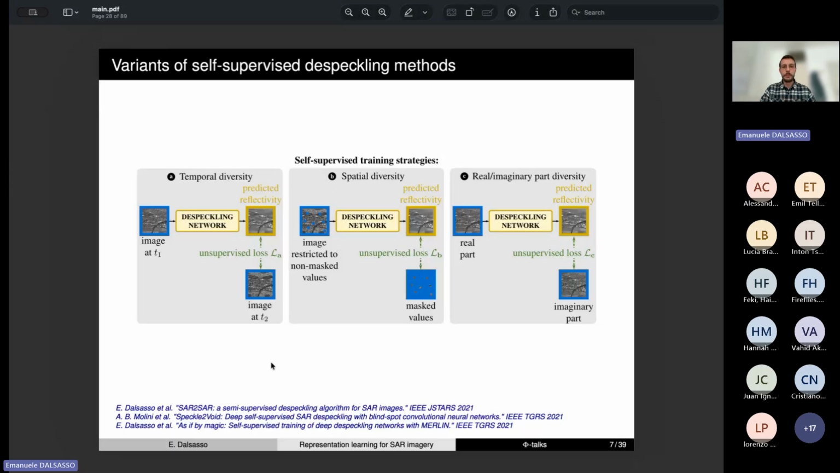In the literature in this domain, again, the basic intuition of self-supervised denoising is that we need to identify two independent components of the image. And these independent subcomponents have been identified in the literature in three different ways, either by relying on time series, so by exploiting the temporal diversity.